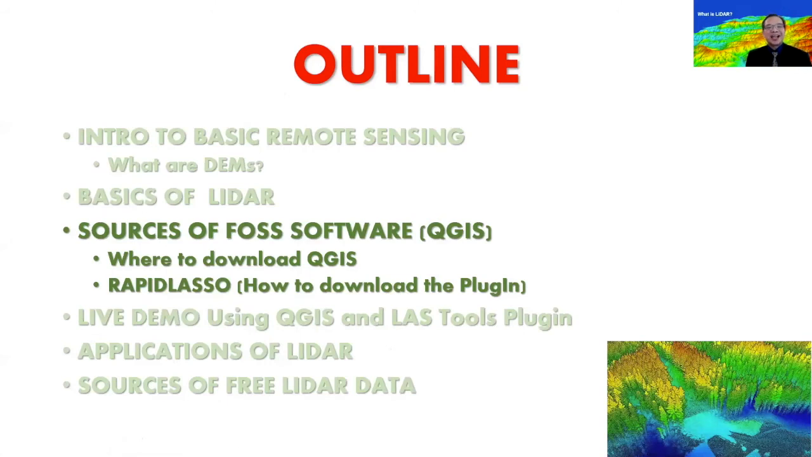Now comes the most interesting part. We've just been discussing an intro to remote sensing, what spectral signature is, what active and passive remote sensing are, what LiDAR is, and what DEMs are, and hopefully we're ready to go into the water and get our hands, or feet, wet. We will be doing a demonstration on the use of free and open source software, particularly QGIS and a plug-in software called Rapid Lasso.